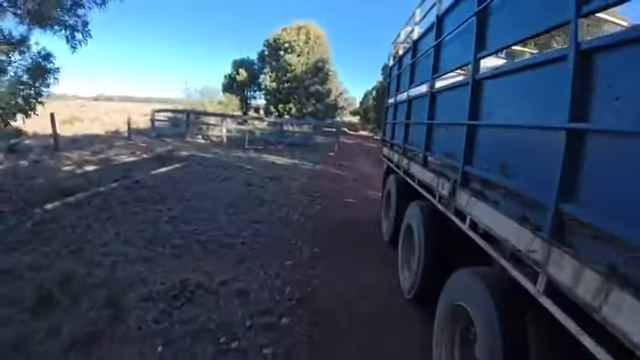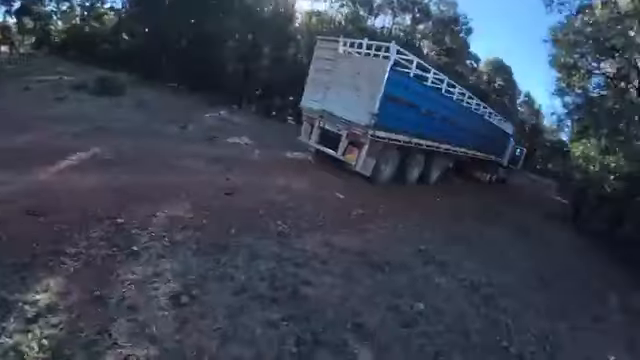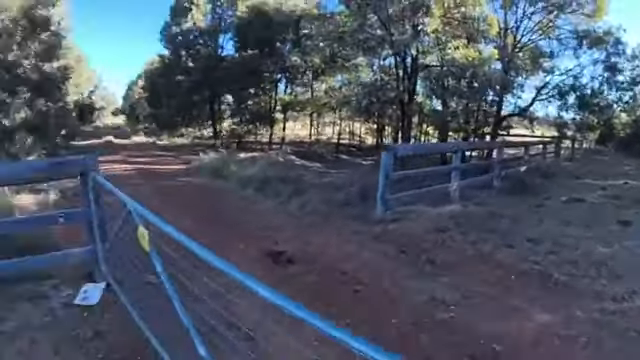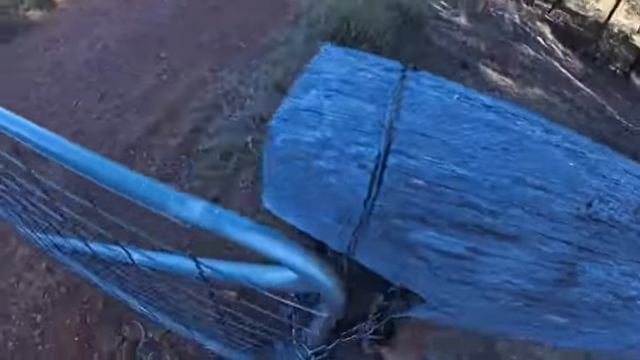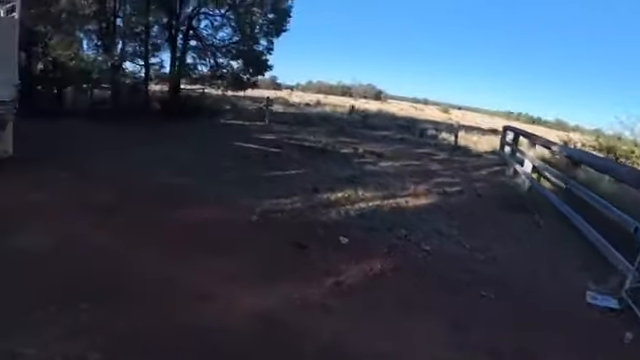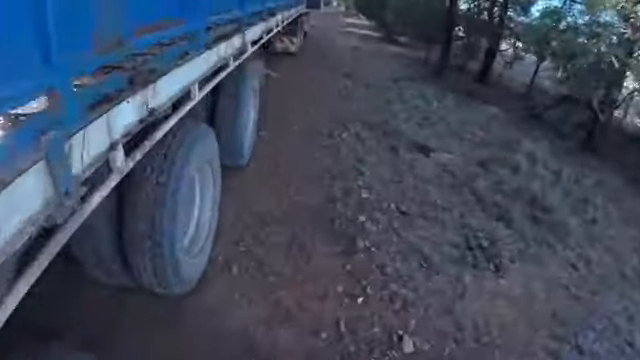Righto. Shut the front gate here, and we'll be on our way. But we've got about another 4 gates after this one to go to get out to the road. Lock it up. Righto. Home we go.